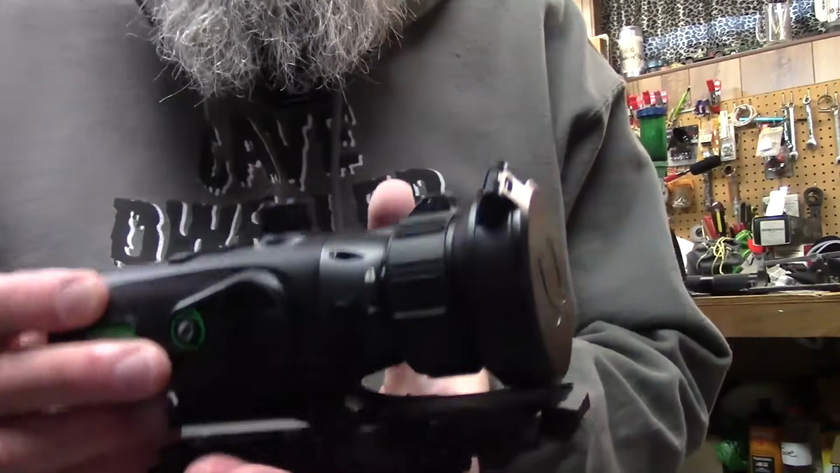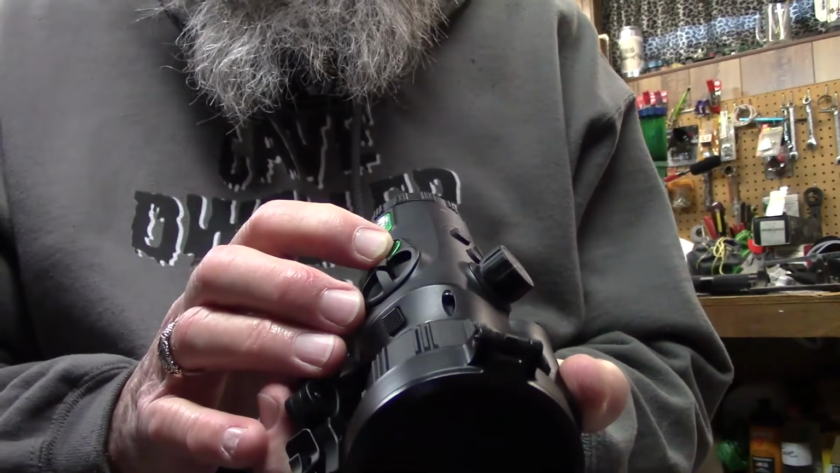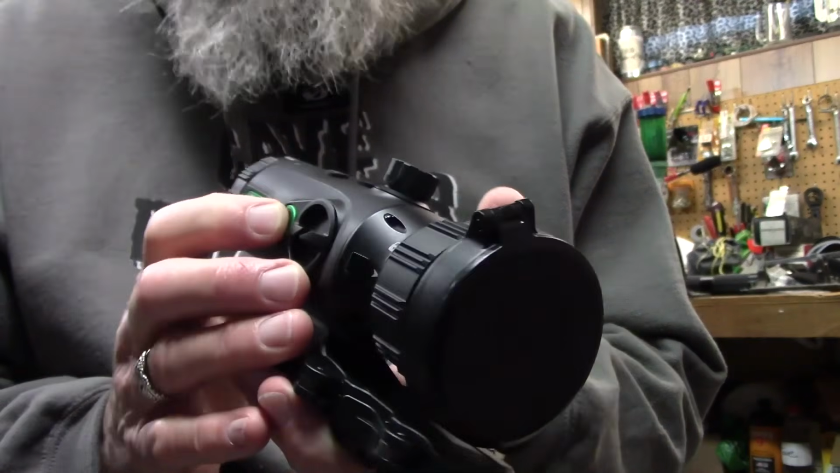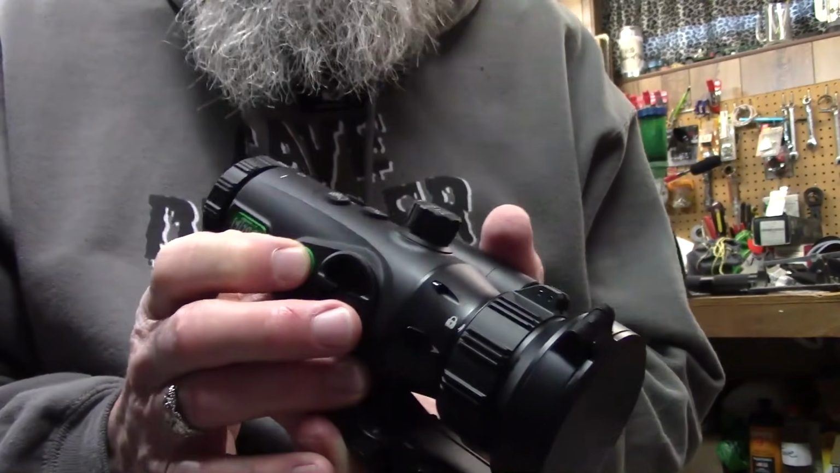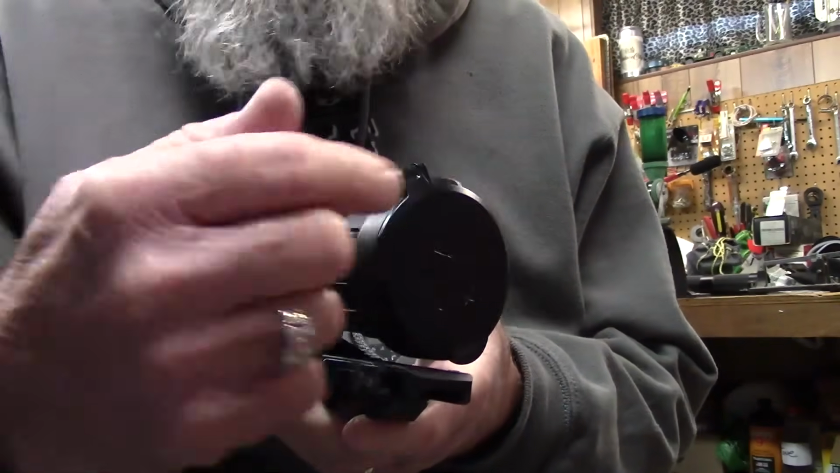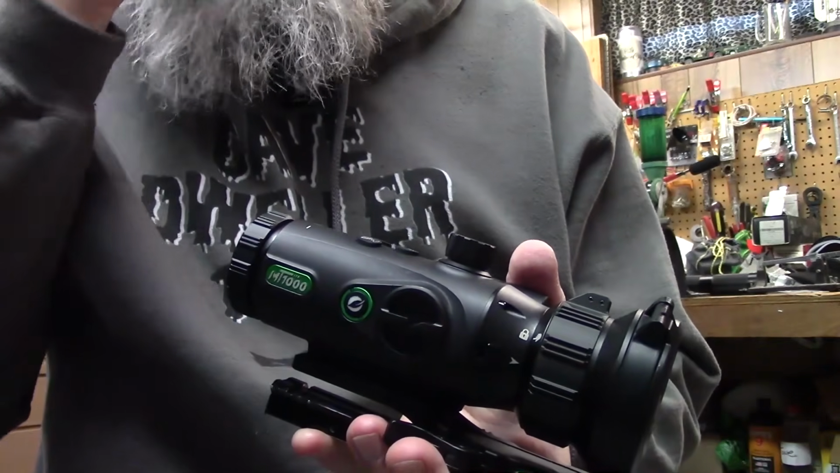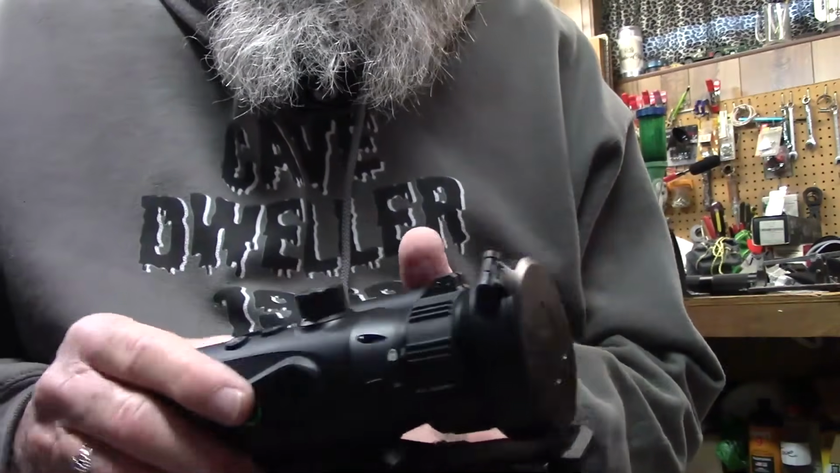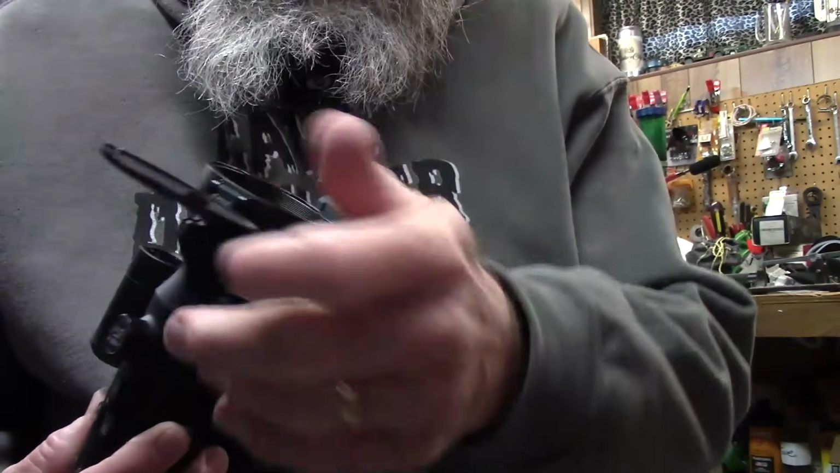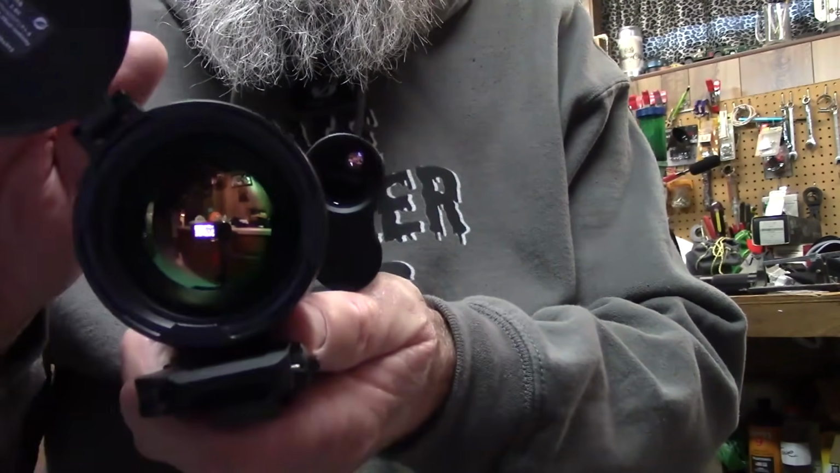All right, controls on it. The on-off. I'm going to say about 3-4 seconds. You've got to hold it in and it'll start, and then it kind of loads. It's a computer with a lens on it, think of it that way. It loads. Probably takes about 10 seconds total, but then, boop, you're on. The lens is kind of gold with a green tint to it.